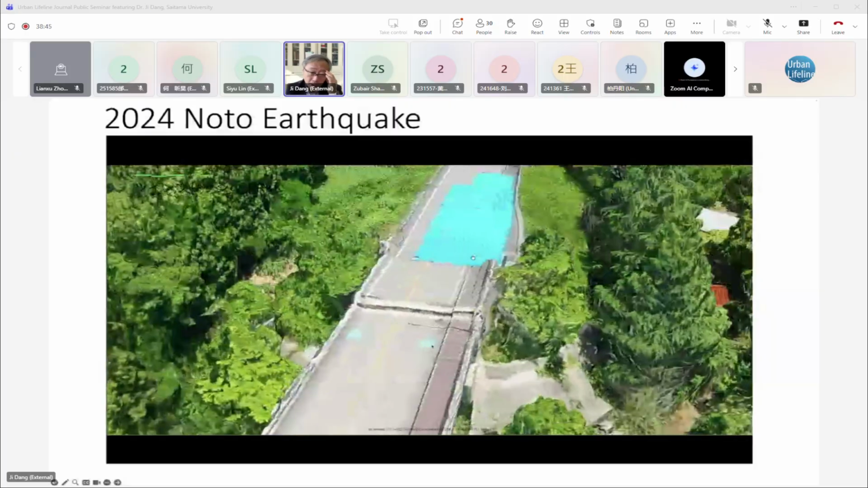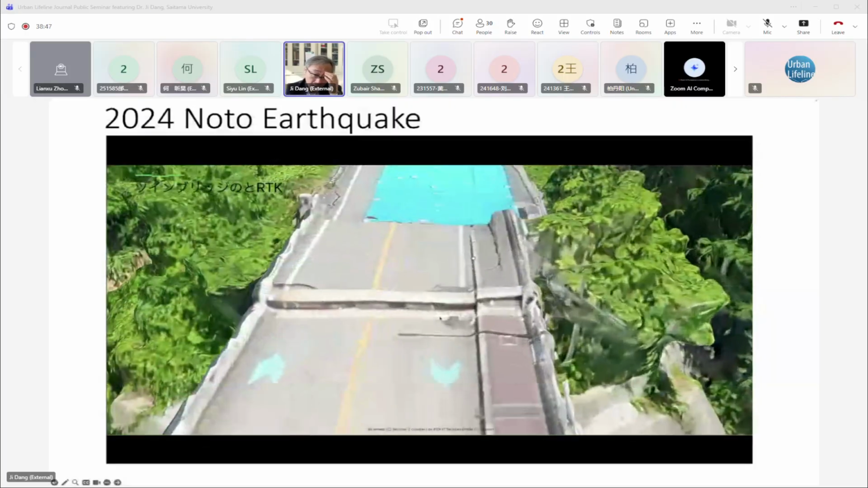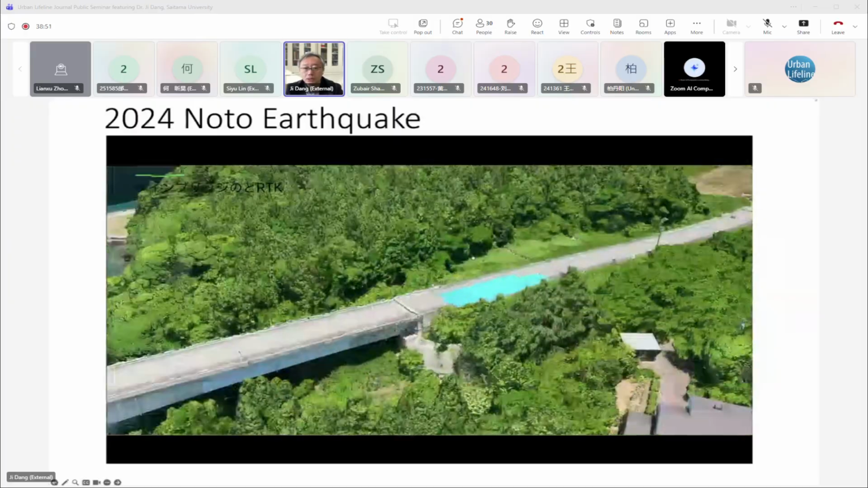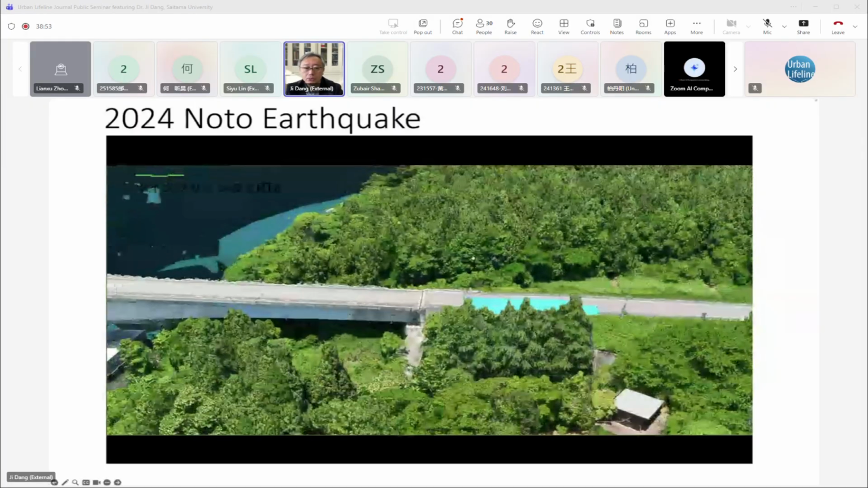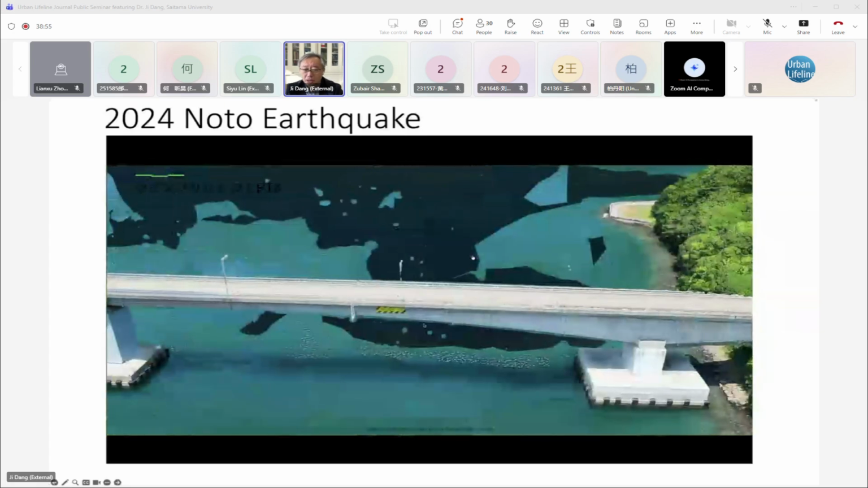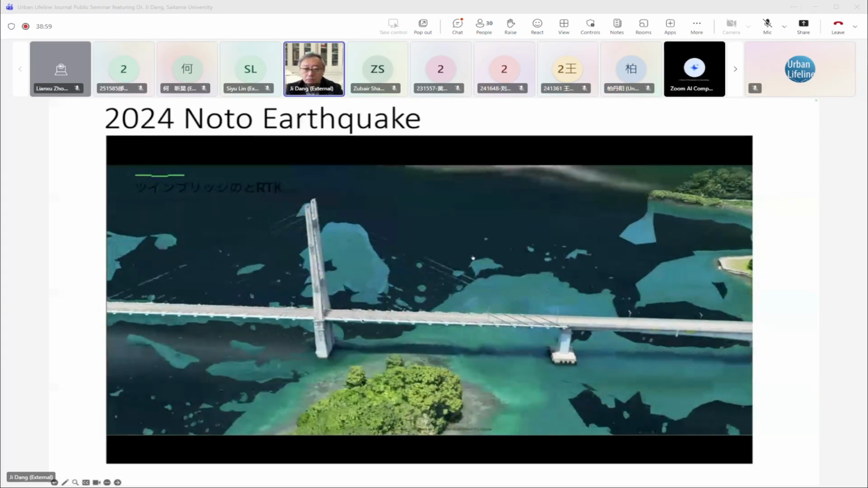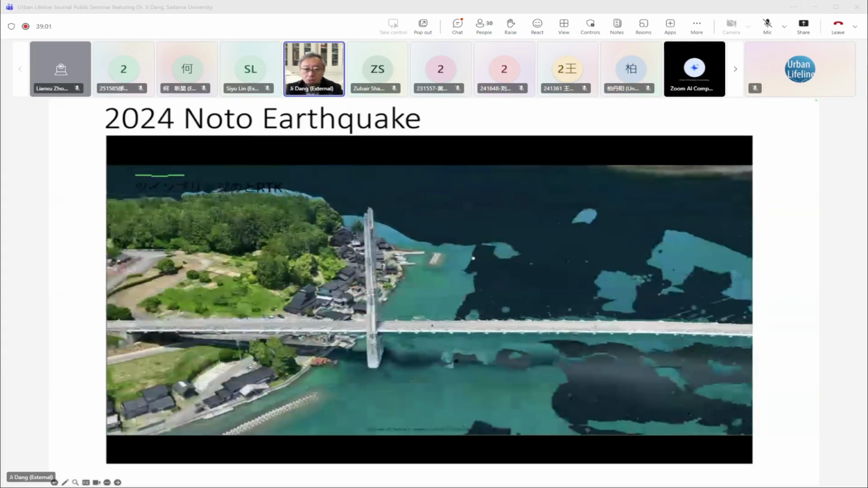So basically, inspecting this kind of huge bridge costs a lot of time to see it from all angles. And the overall survey needs some large-scale machines and a lot of human work.